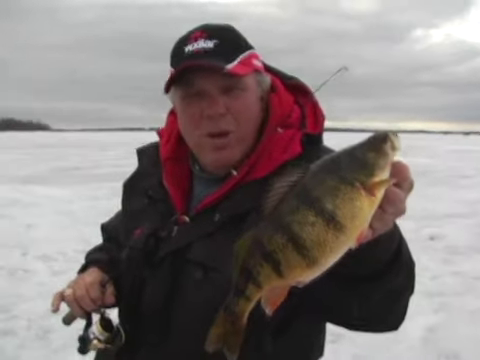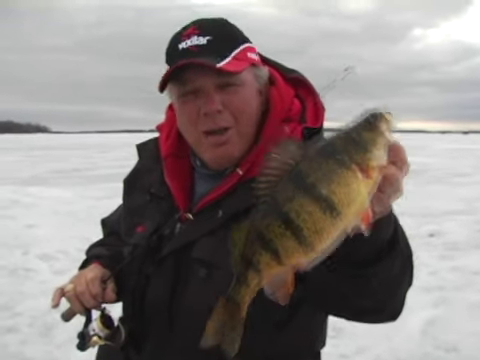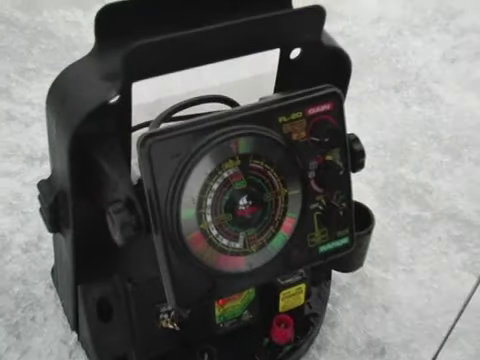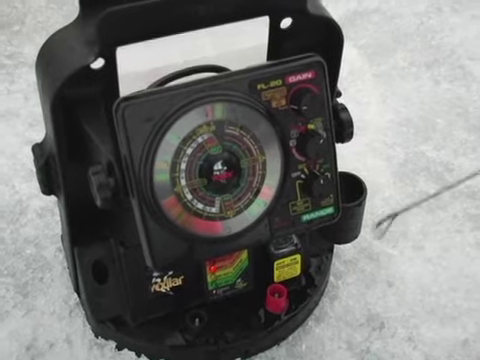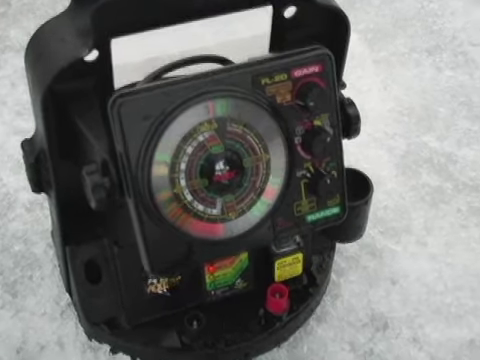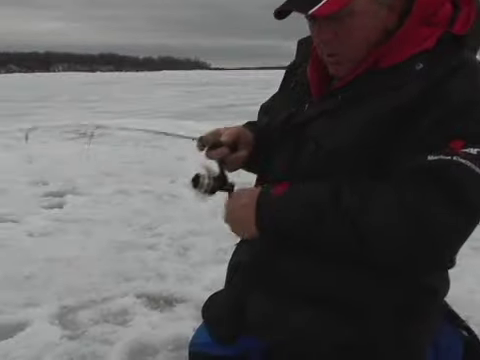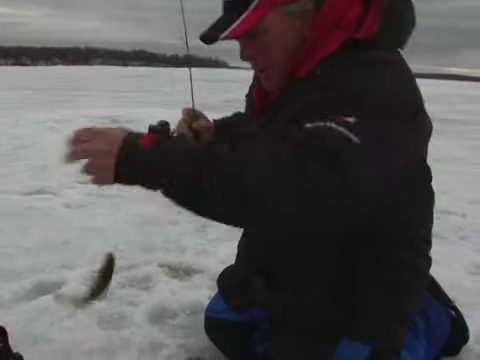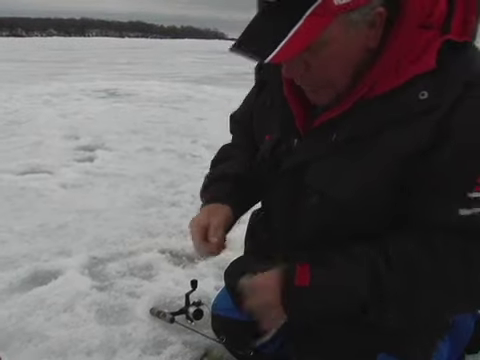The auto zoom mode in the FL20 is one of its best features. It can help you catch bottom-hugging perch like this one. I just let it go fast until I start to see it. Then I can close up the bail and start fishing. And you can see they're just roaring right up to it. I can see exactly what's going on down there because I have my FL20 in the auto zoom mode.